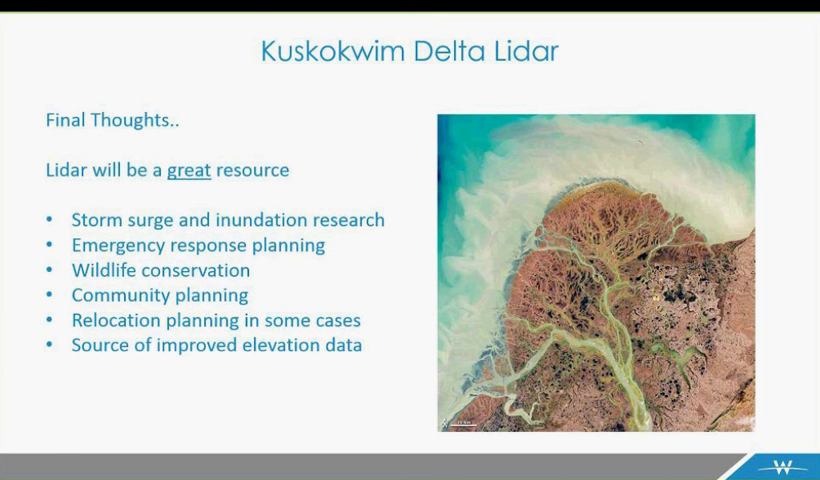So final thoughts, airborne LiDAR is a fantastic resource, and it's a known resource for inundation studies and understanding where water is going to go. In an area like this, very little elevation change, it's going to be extremely useful. Storm surge and inundation research, emergency response planning, wildlife conservation, community planning, relocation planning in some cases, and a source of improved elevation.